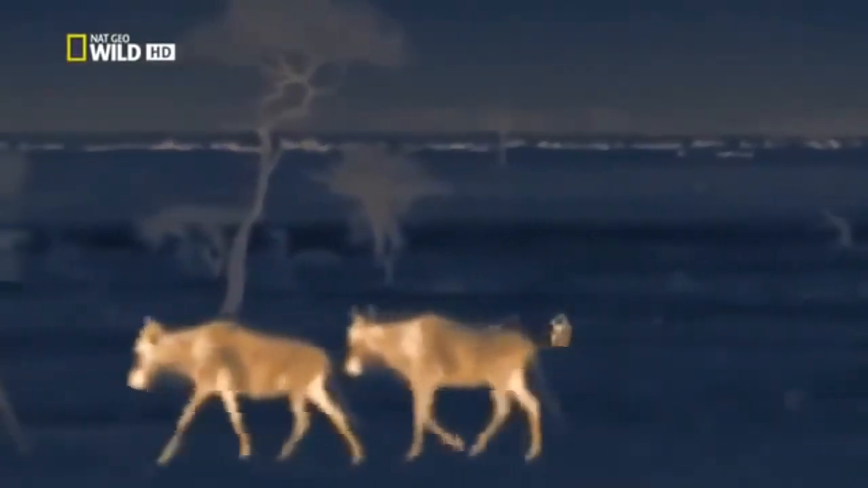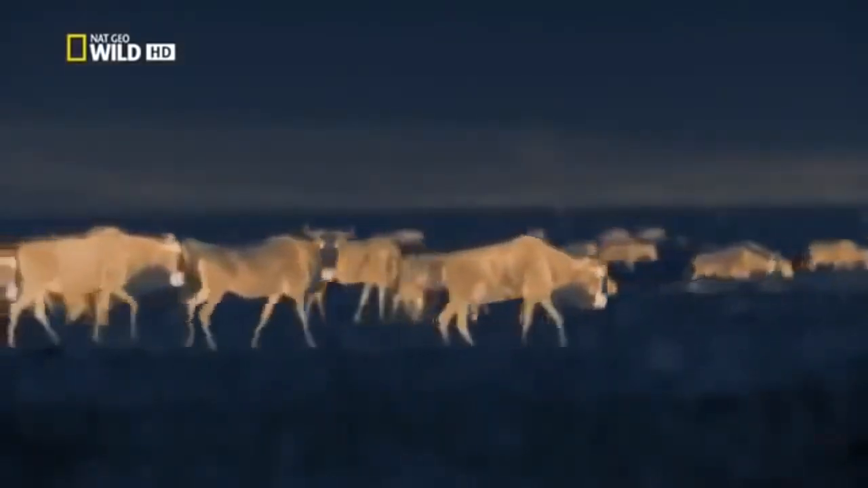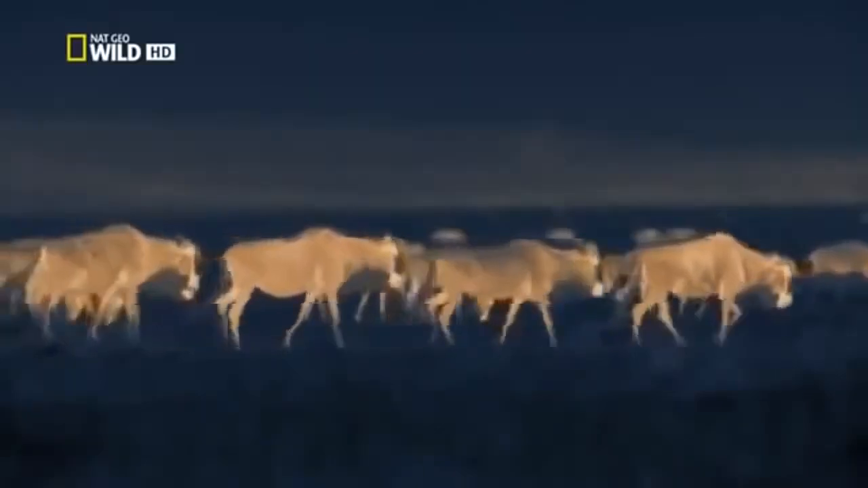One of the girl cubs can't resist making a move. Her brother joins her. This is a good start. Close the gap and wait for the best moment to strike. But another sister still needs to learn the value of patience.